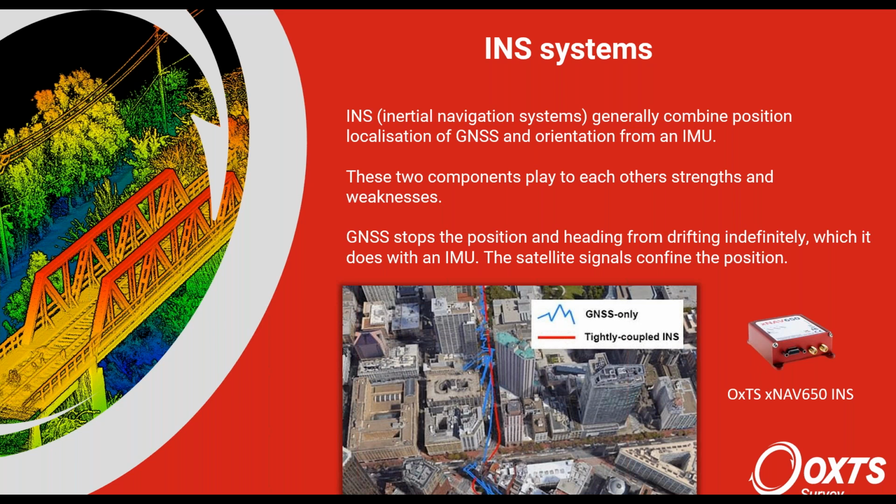That's going to stop you automatically getting the centimeter level accuracy that you would want in a point cloud survey, for example. So the IMU is able to constrain the GNSS, and the GNSS is able to constrain the IMU. They really work well together, and this is the typical way an INS system is built.